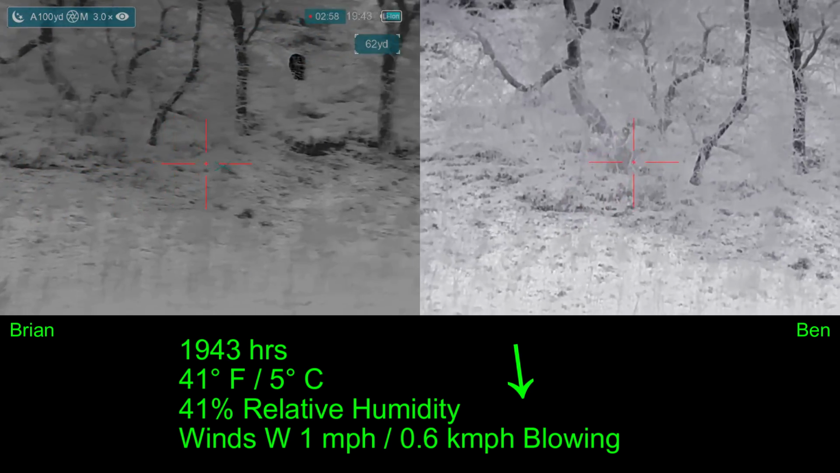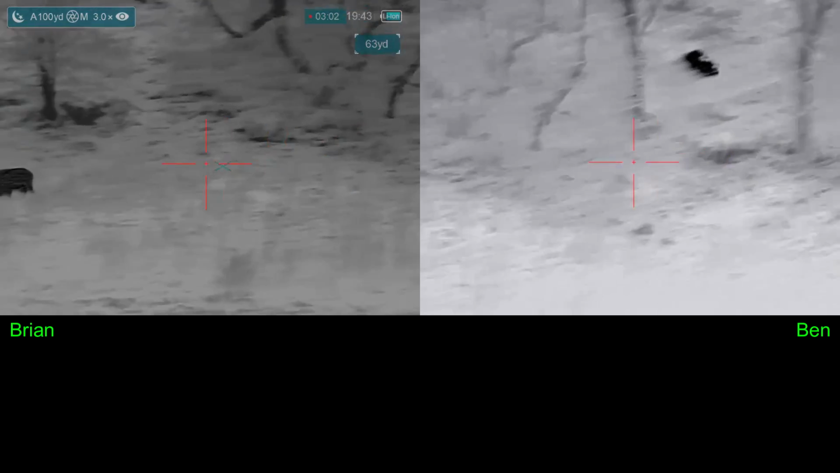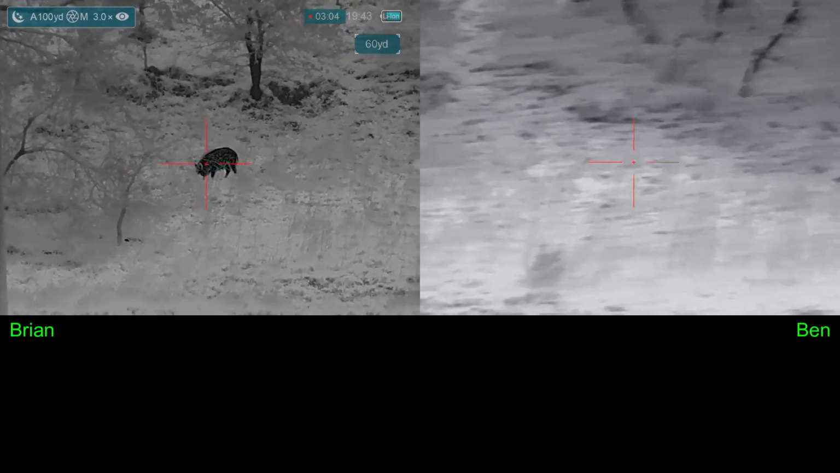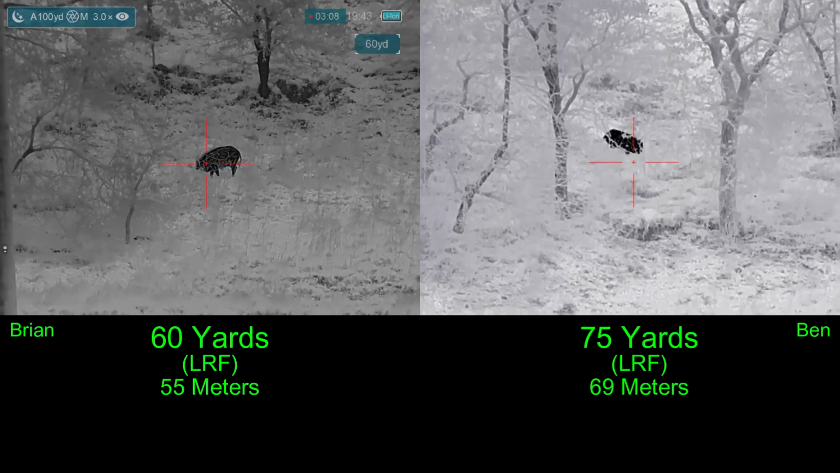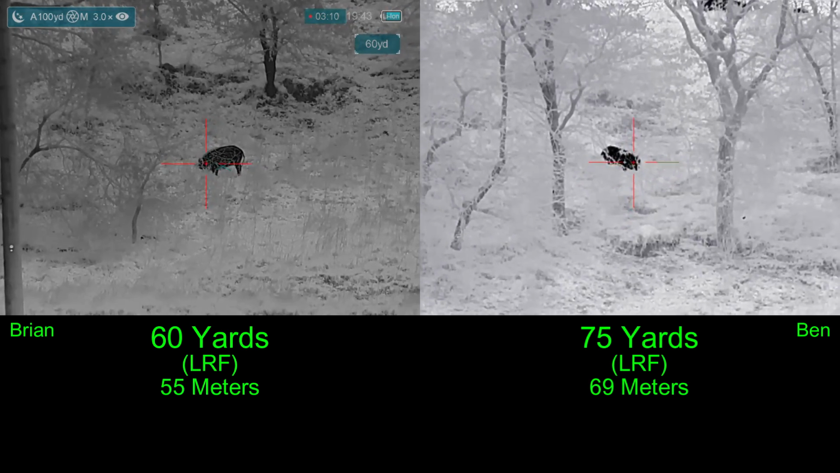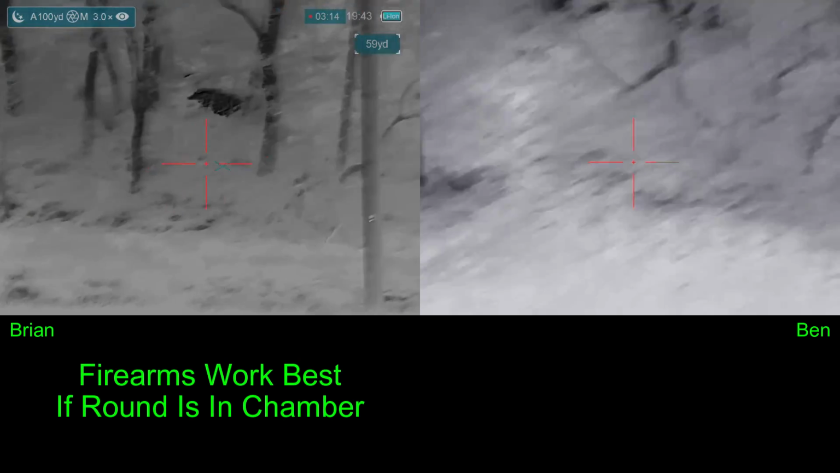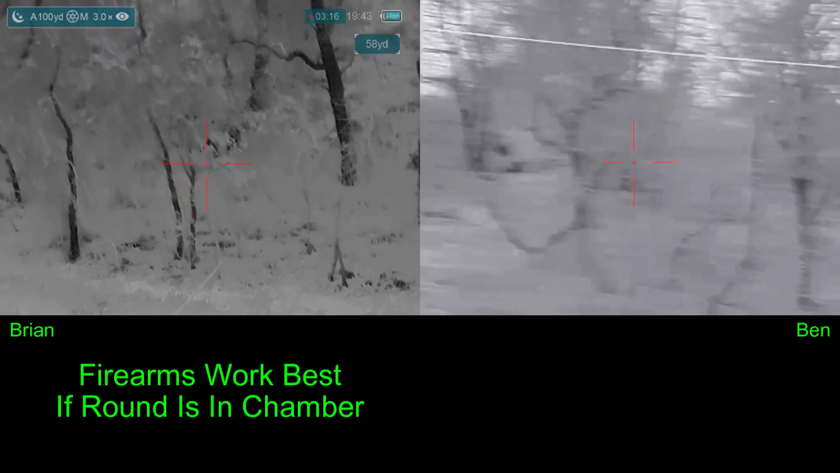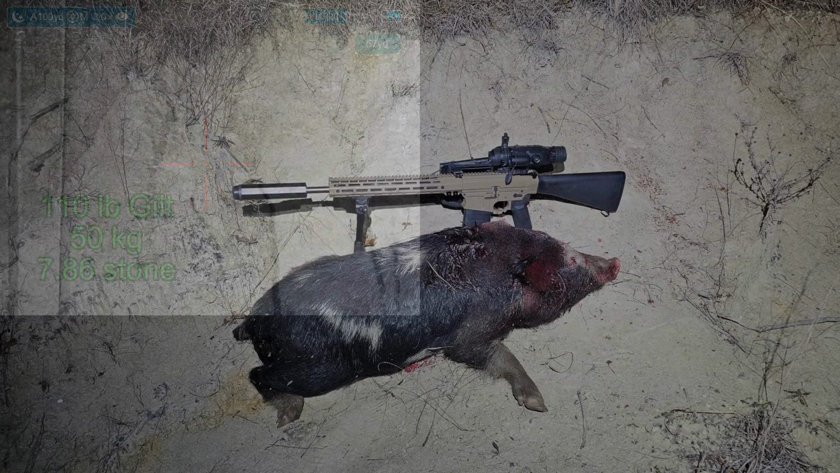Do you want to take these two or do you want to wait on the rest? Ben says we're not going to wait on the rest. Okay, we take these 2. We're not going to wait to see if there's a better target. We're going to take the ones that we have because we're only going to get one shot each. Ready? 3, 2, 1. Ben's hog goes down and mine takes off because I didn't chamber a round. I have not done that in quite a while.